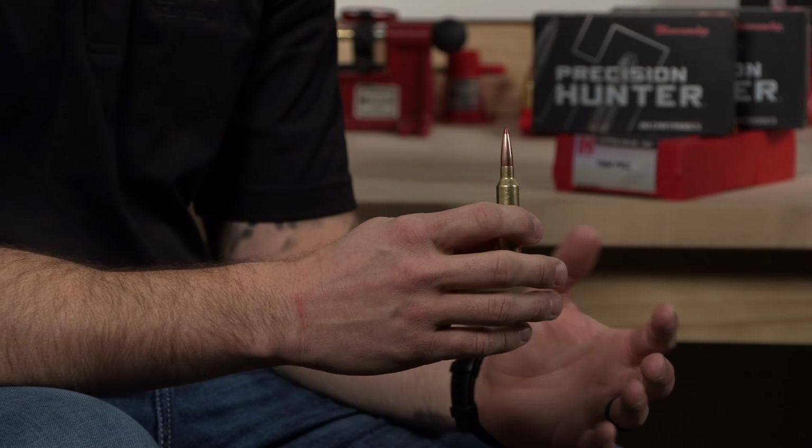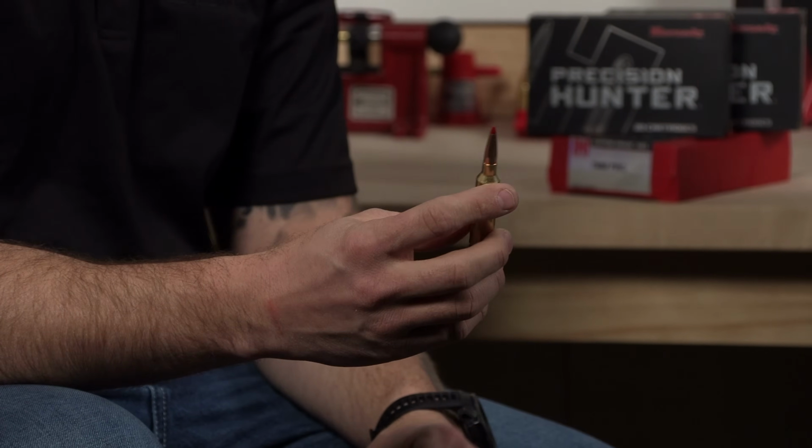Yes. For the first time in my life, I will shoot a new caliber on the market, and I'm quite excited about it. And one of the designers is here next to me. It's Seth, and he will tell us about it. Absolutely. Thank you, Jens. Yes, this is the 7mm precision rifle cartridge. We released it on October 26th of this year, so it's incredibly new. It hasn't been out for not even a month yet.